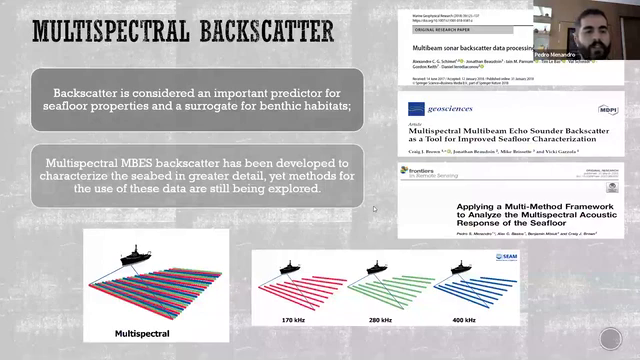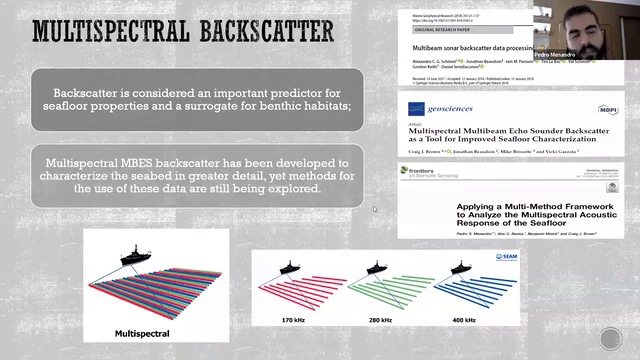So, still on the importance of multispectral backscatter, we see that backscatter is considered an important predictor for seafloor properties and a surrogate for benthic habitats. Multispectral multibeam backscatter has been developed to characterize the seabed in greater detail, yet the methods for the use of this data are still being explored. So there are no standards, as we can see, for bathymetric processing and this other kind of data.